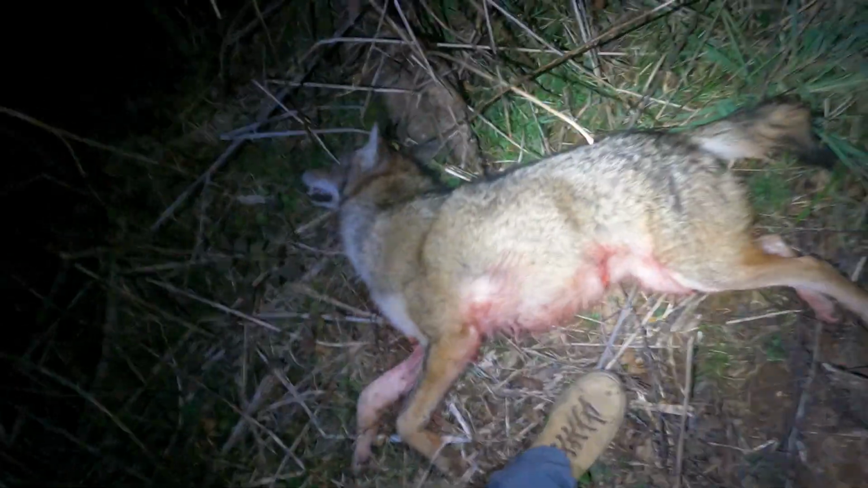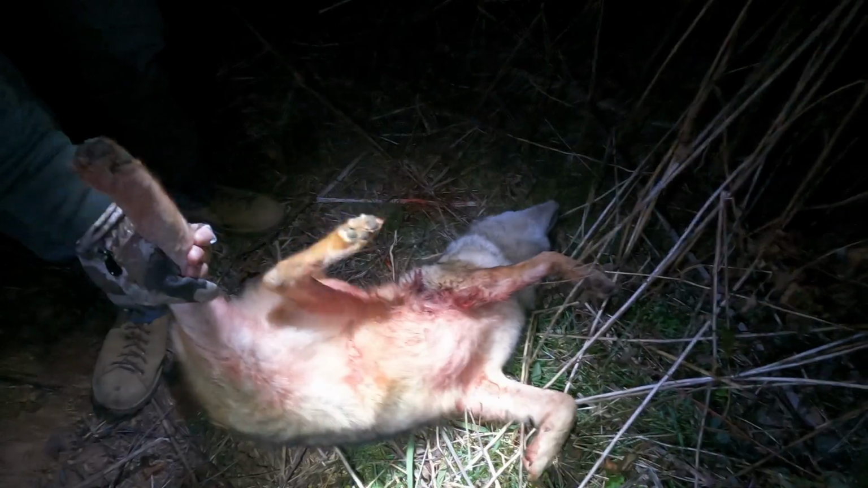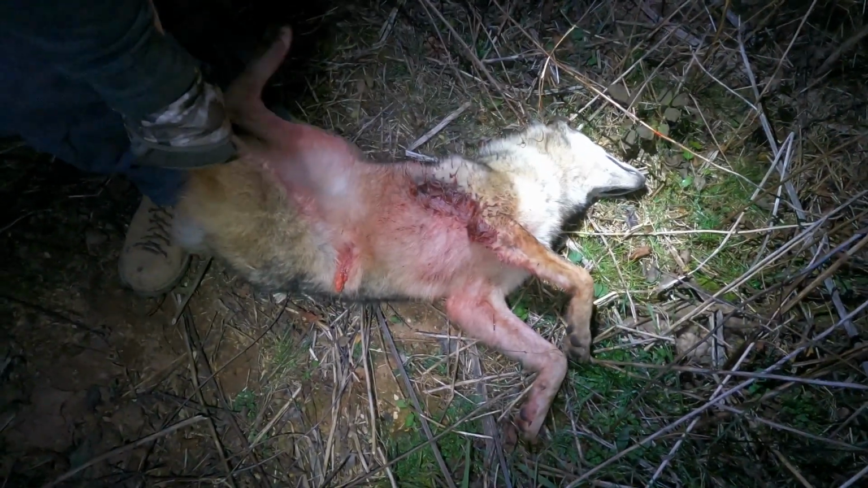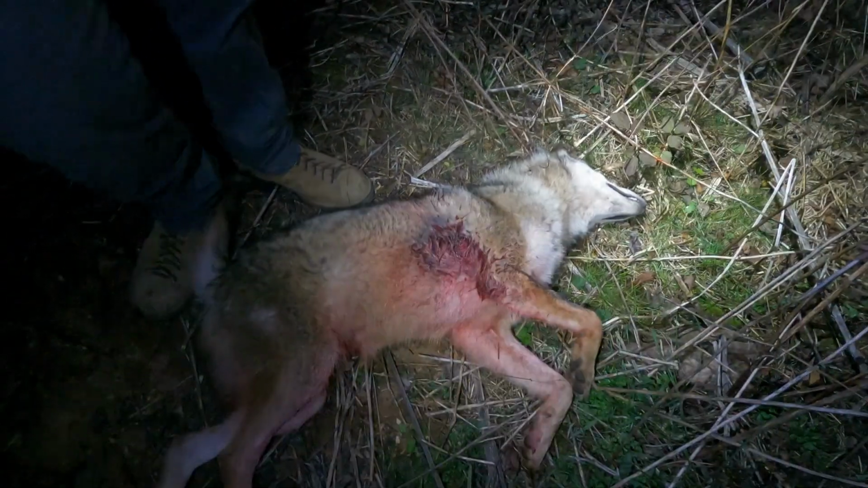I don't know how this one run as far as it did. I told Dad I pulled just to the left side, and I did, but how she run as far as she did, because that's destroyed there. Painted herself red for sure.